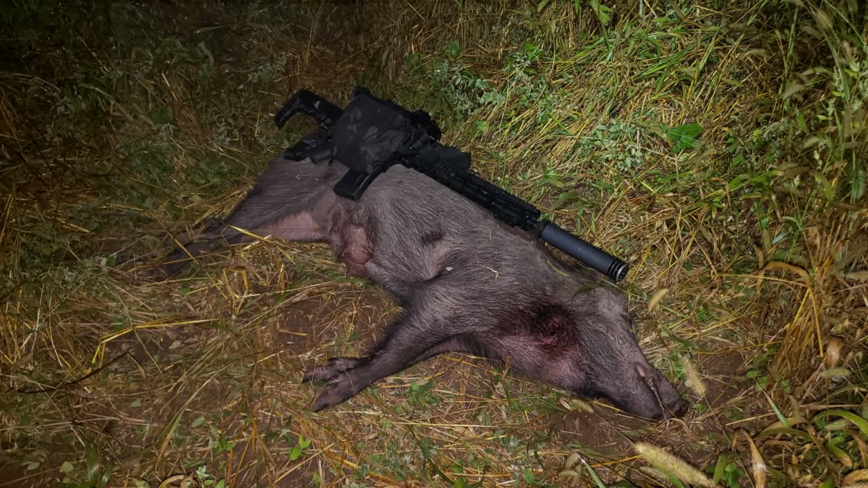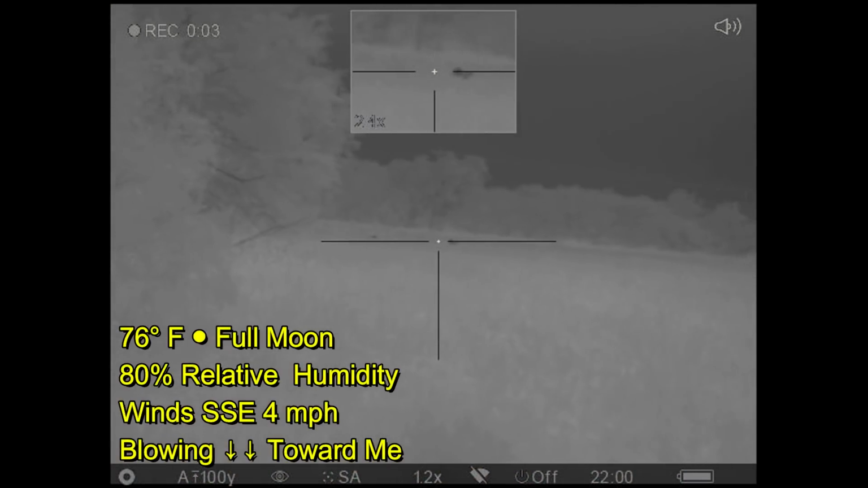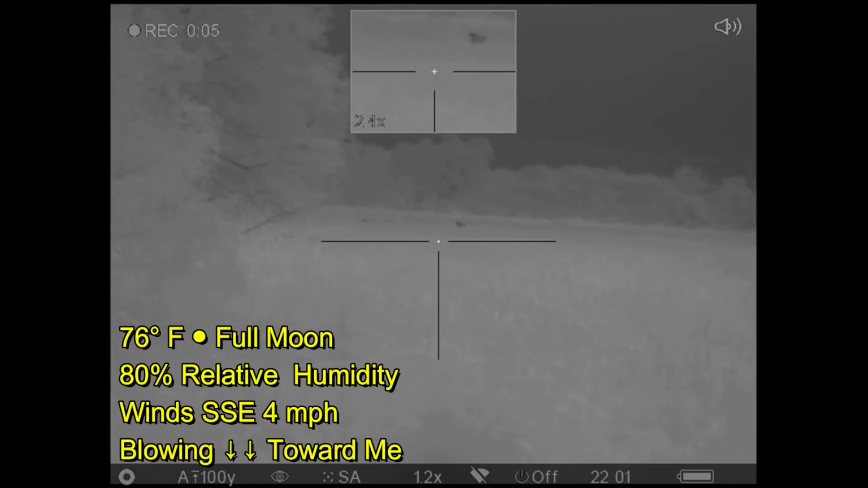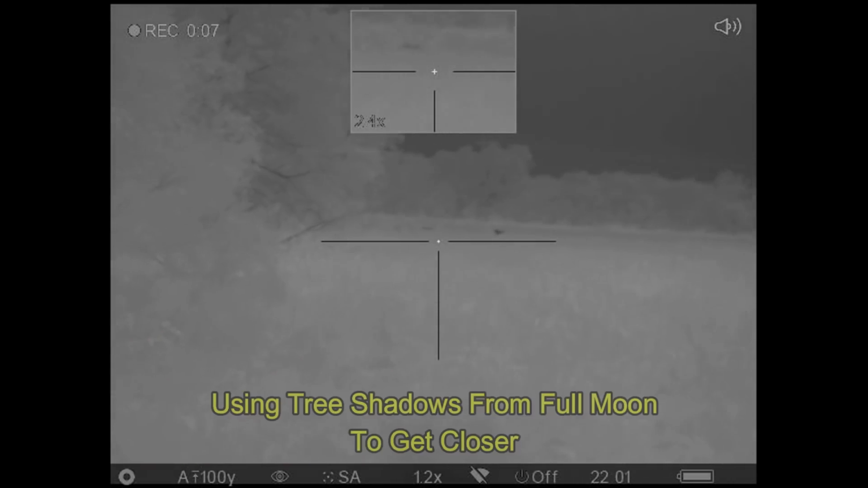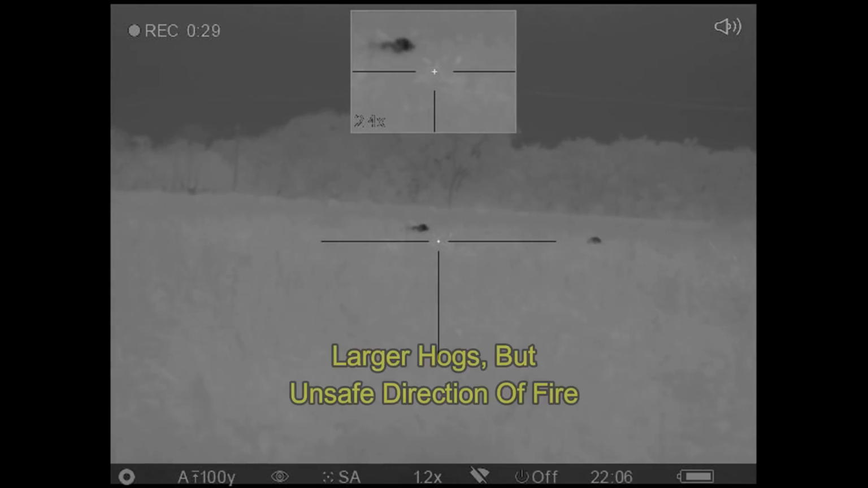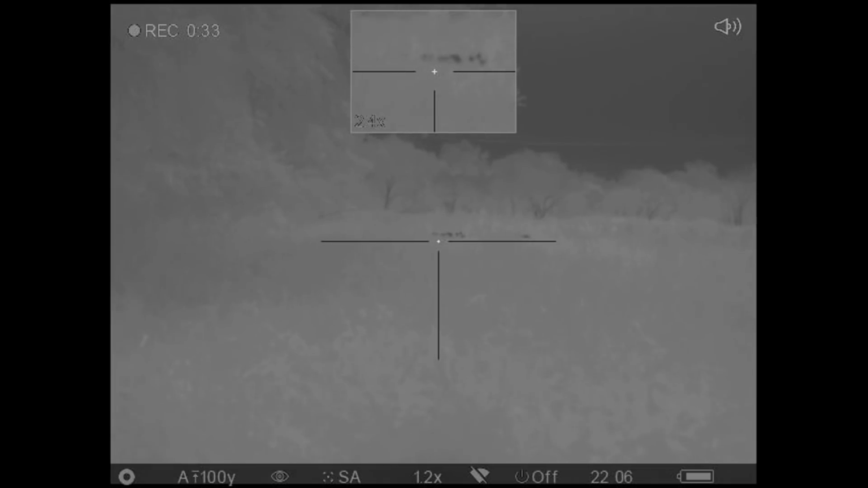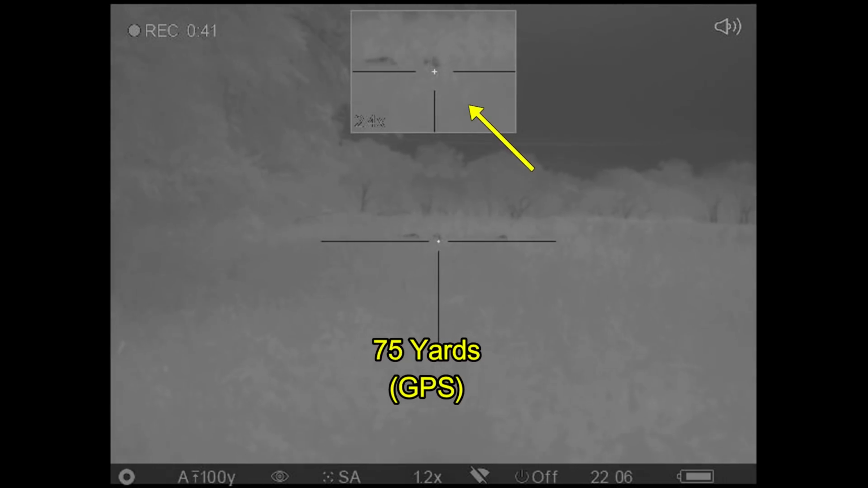Now, before collecting those hogs, I noticed there was hogs moving on the other side of the field, on the other side of the bottoms. And so now I'm on the other side of the trees, following the tree line towards the hogs. Not a lot of people realize how bright it can get at night and how well you can see, and so one of the best ways to remain stealthy is to use the shade of the trees. So again, because of the high vegetation, I'm looking for the orientation of the hogs and looking for heads.